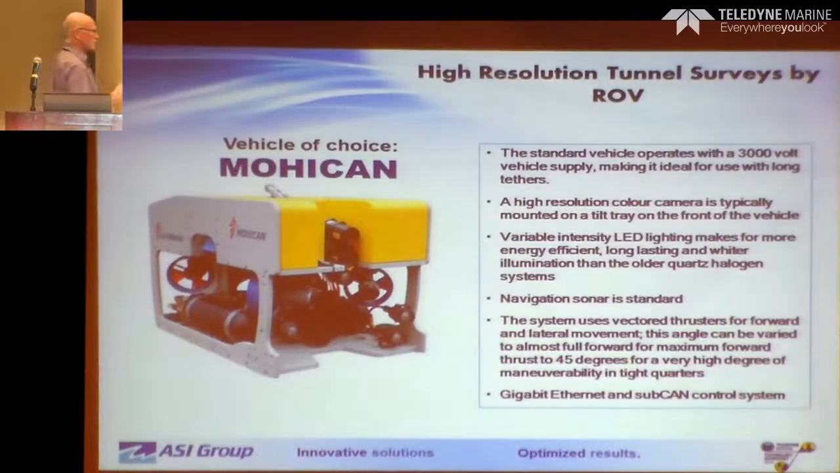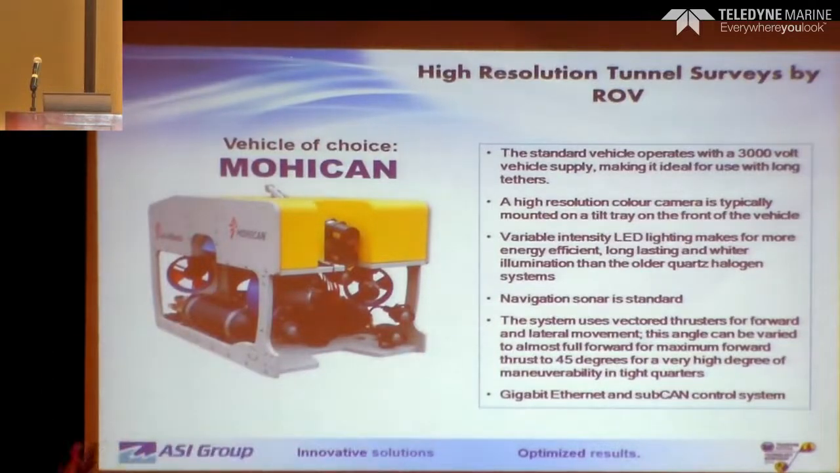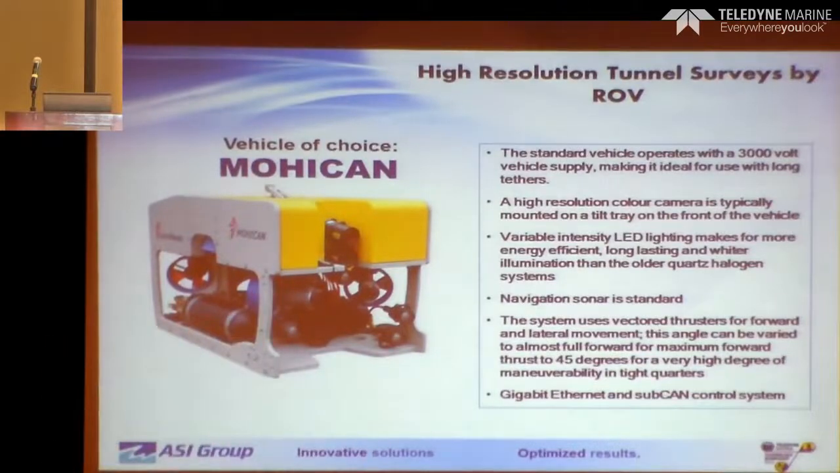Really the biggest thing that drove its selection was this side of it. Having a gigabit Ethernet availability, that just meant, okay, we can start plugging everything in now. And it'll be a lot easier to get things talking back and forth. One of the nice things about this vehicle is that these thrusters are variable. They are vectored, but they're variable also. So if we need more power, we can put them all straight forward and drive the machine.